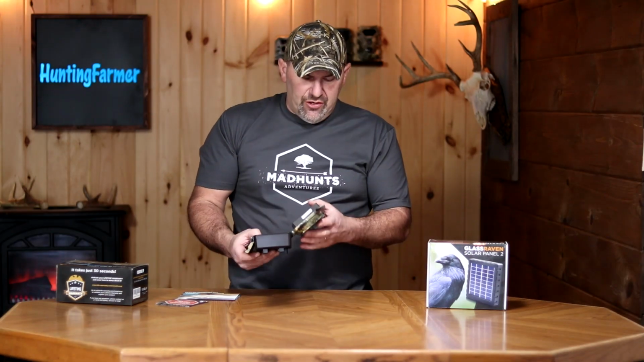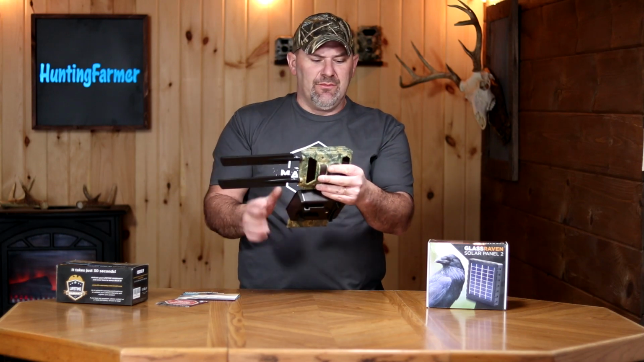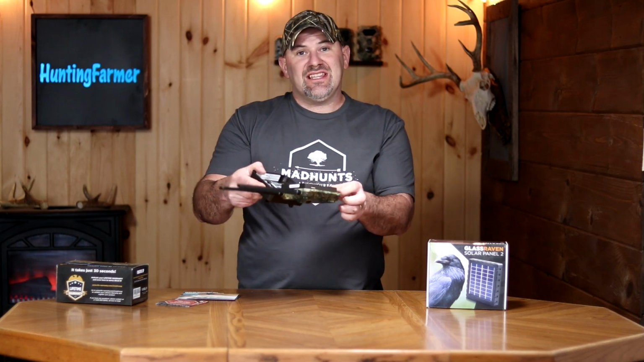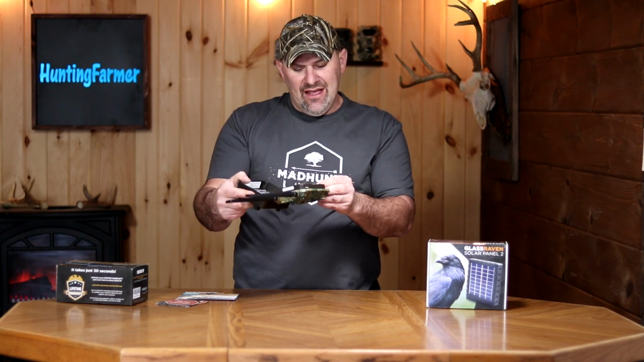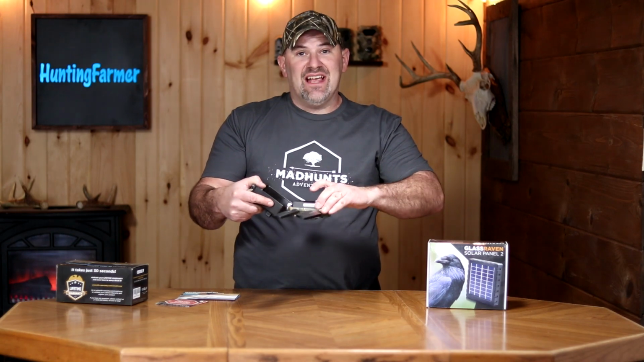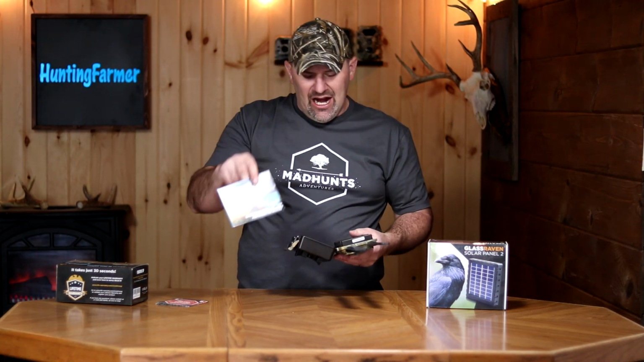So I have the camera loaded up with batteries. They had already installed the SIM card, the cellular SIM card. And the good news is the camera actually comes with an SD card also, a 32 gig SD card. So it has the SD card in it. The cellular SIM card from SIM Hero is inside of this. All I had to do is put batteries in. Now we're going to do the setup portion.